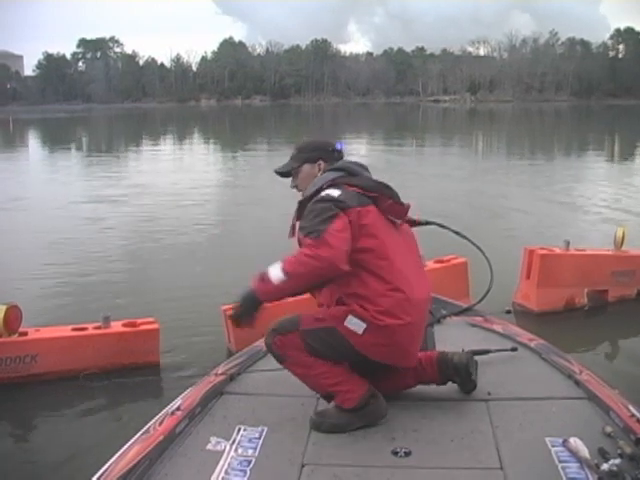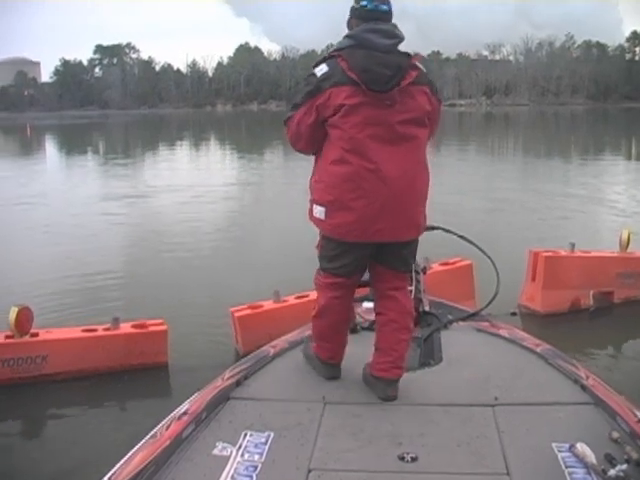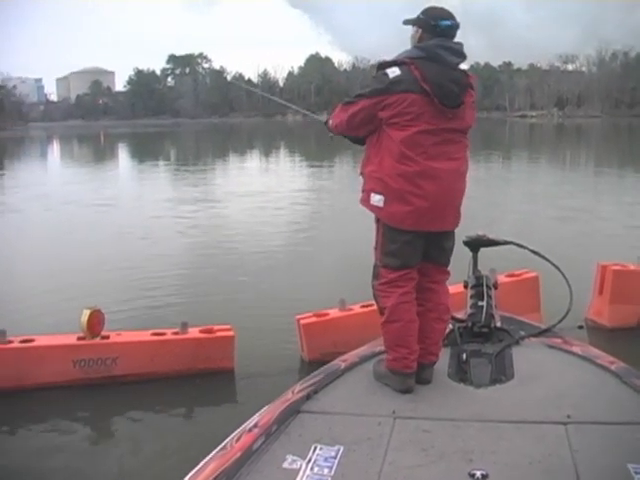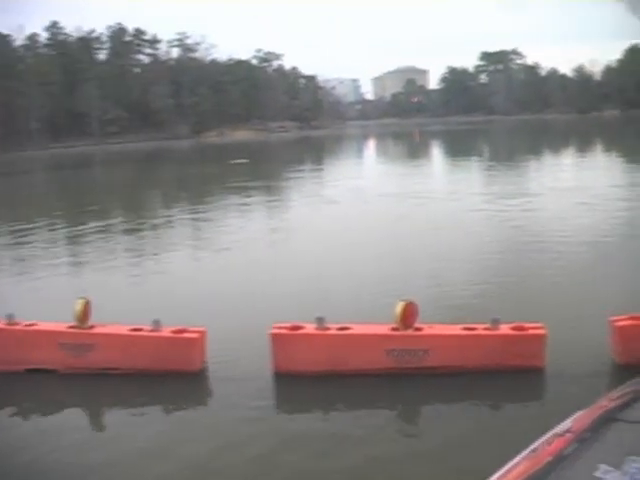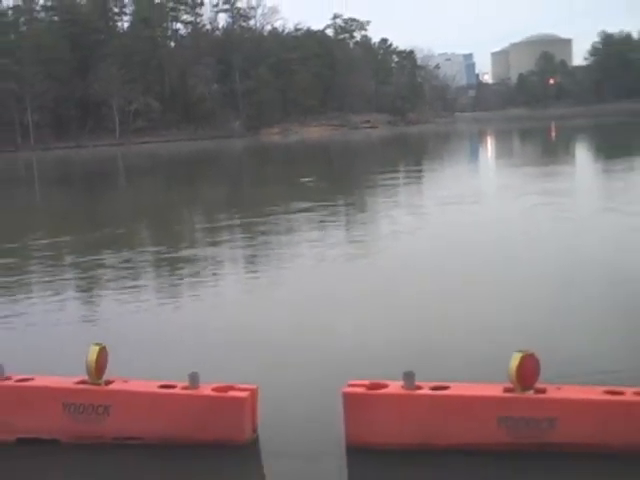That fish, again, nothing wrong with that fish's metabolism. He was out of the water most of the way back to the boat. Oh, yeah, he got it. I didn't even twitch that bait, and that fish came up and got that thing.